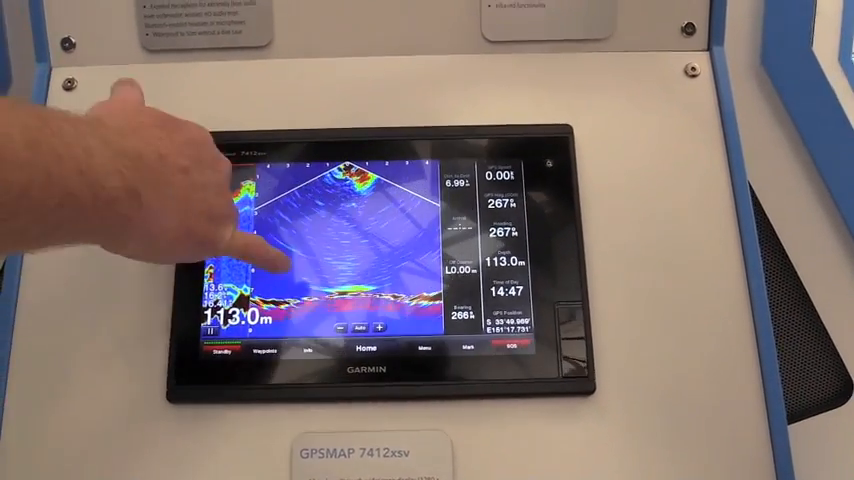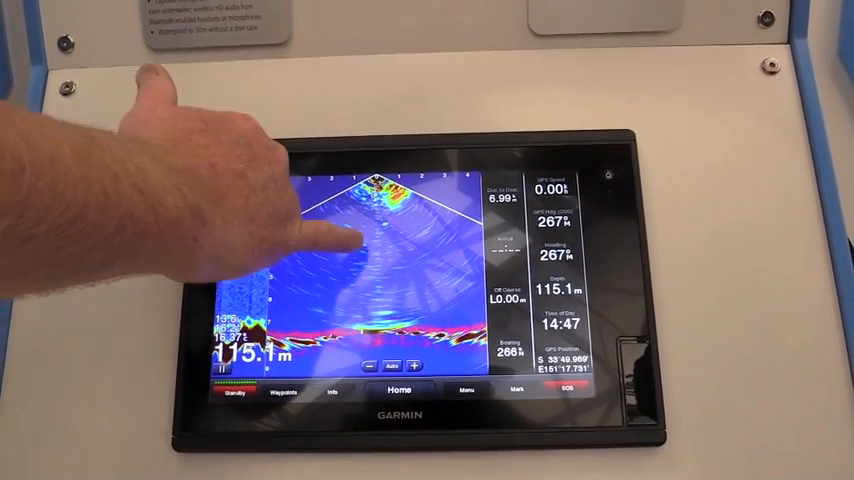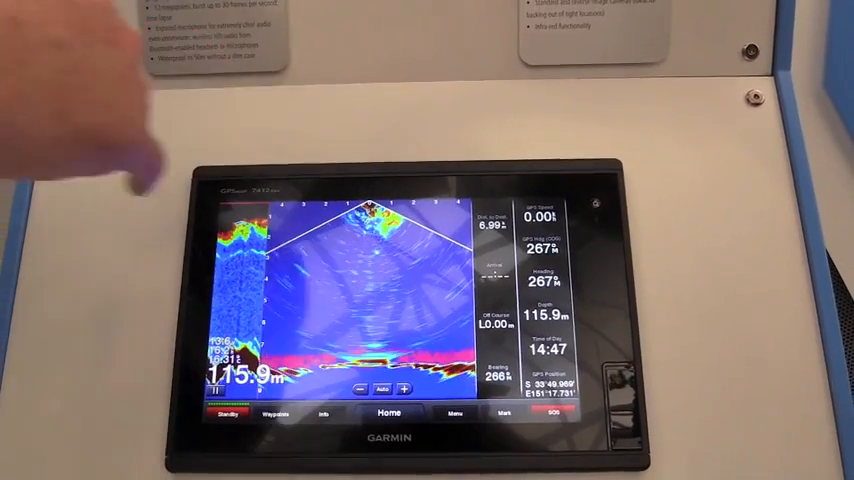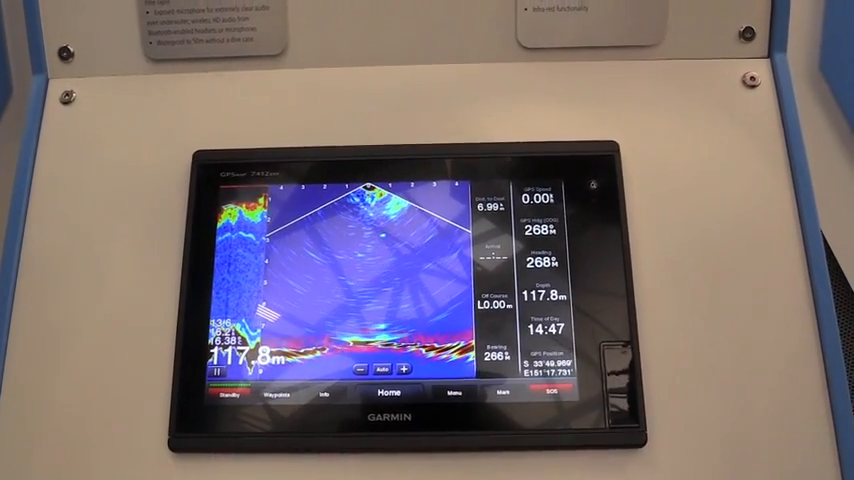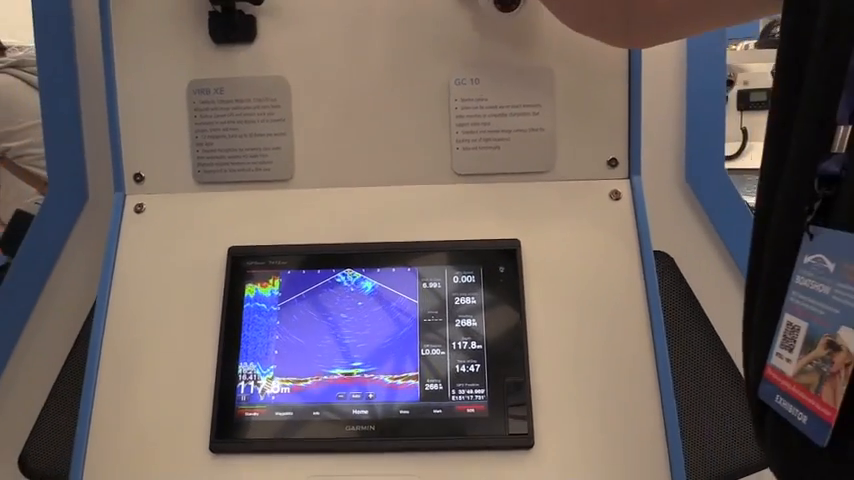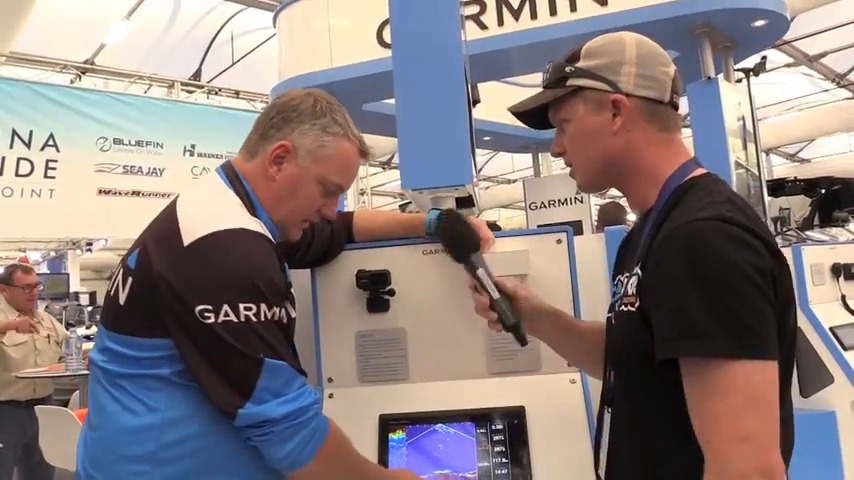And in the case of right now, we've got a couple of jigs being bounced up and down. We'll lift the jigs up and you'll actually physically see the kingfish come in and hit the lure. So it's real time. You're physically watching what's happening under the boat right now. Now that's the down. Show us what the other version is.